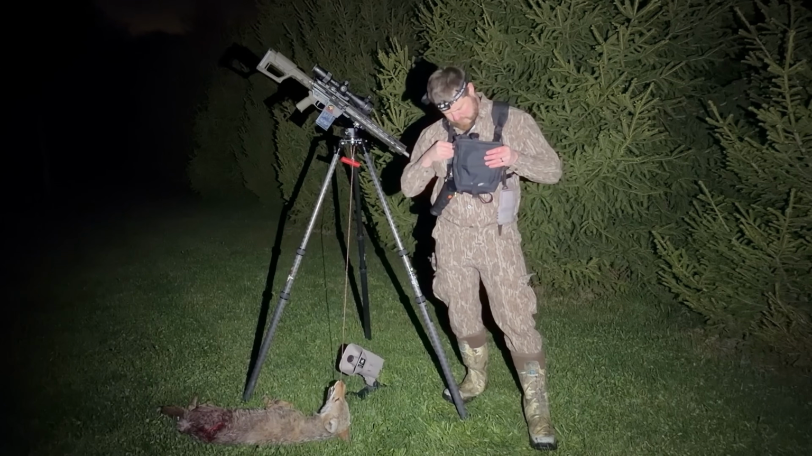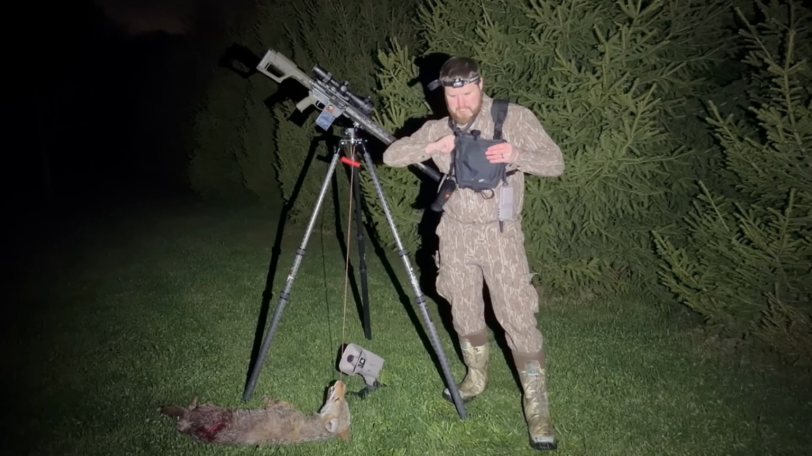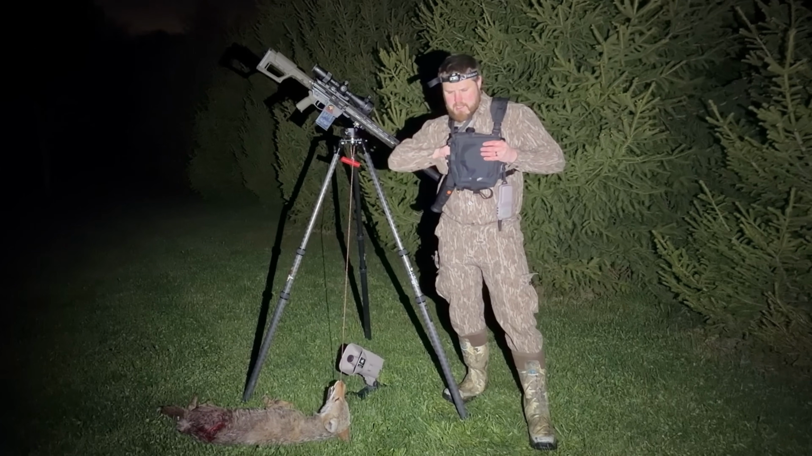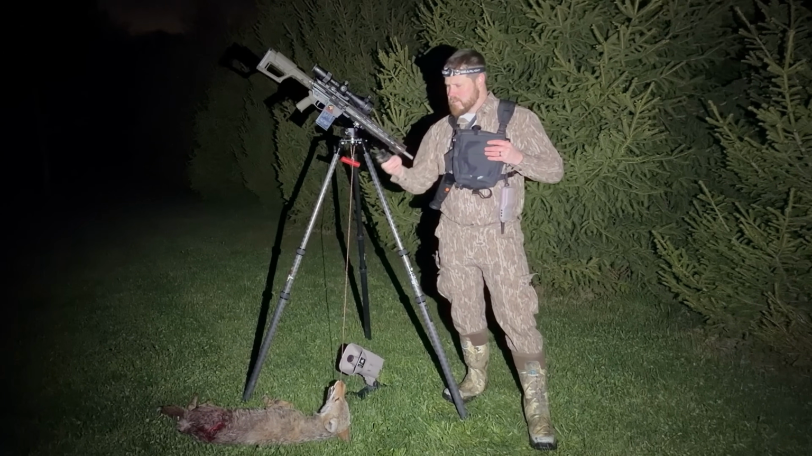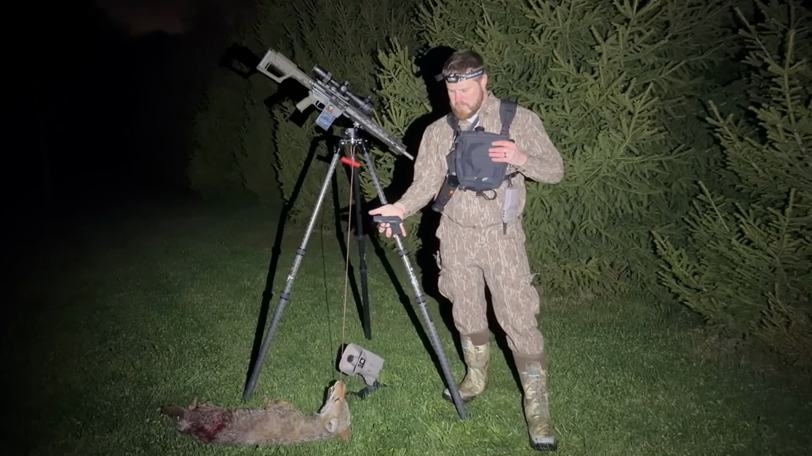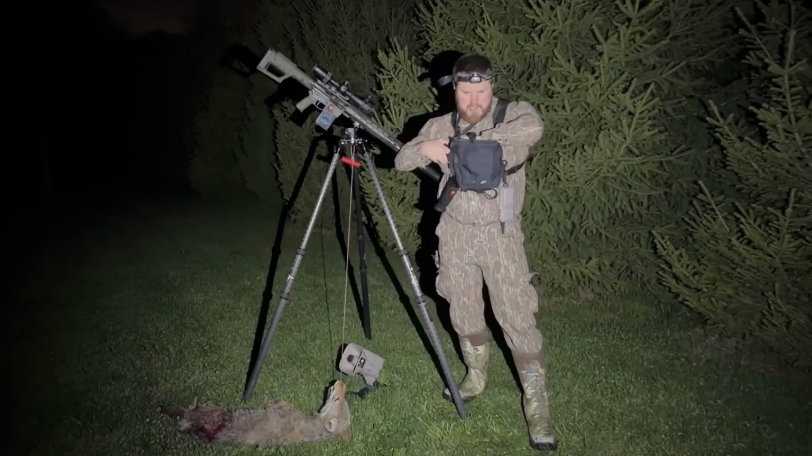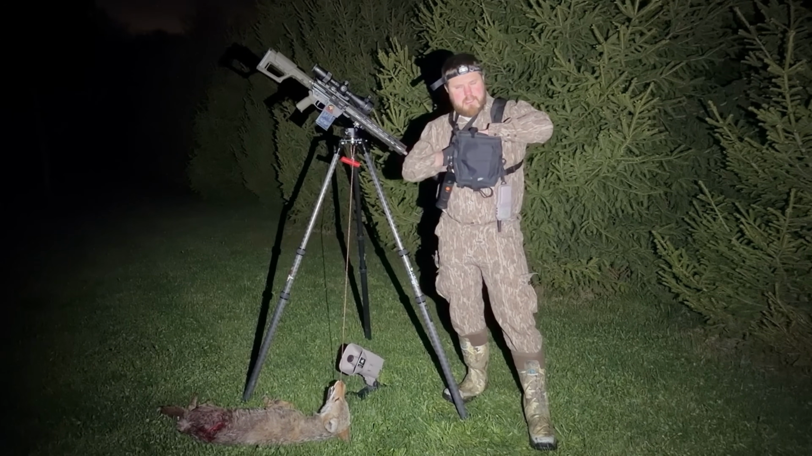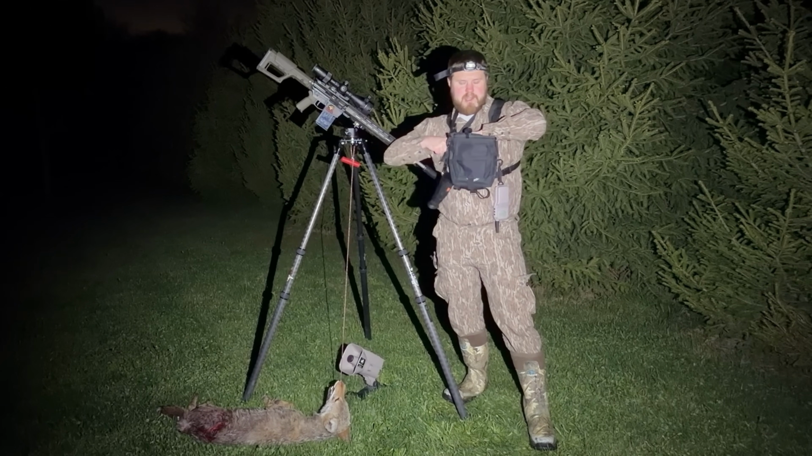I just have a little carry. It's like a concealed carry handgun that I keep in my pistol pack here. Little Ruger LCP, size of my palm, but that's what I use to dispatch coyotes if they're not all the way done. A bummer to not get a vital shot on a coyote, but still hit it on the run.